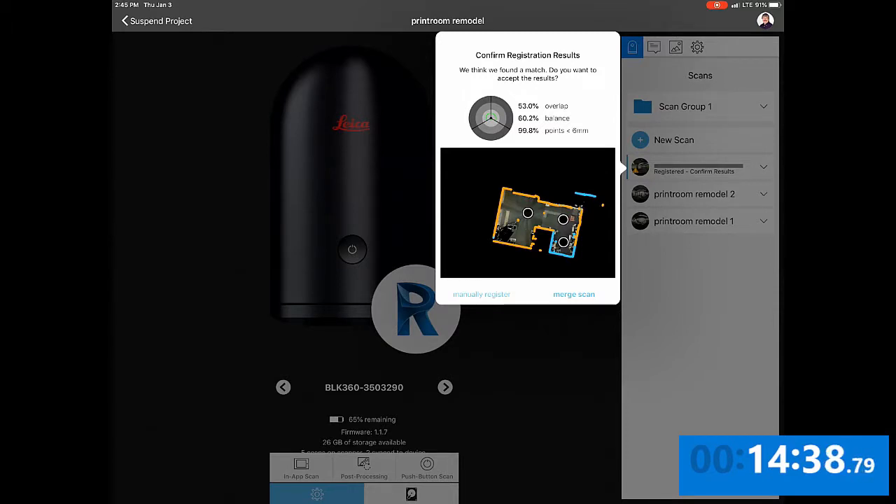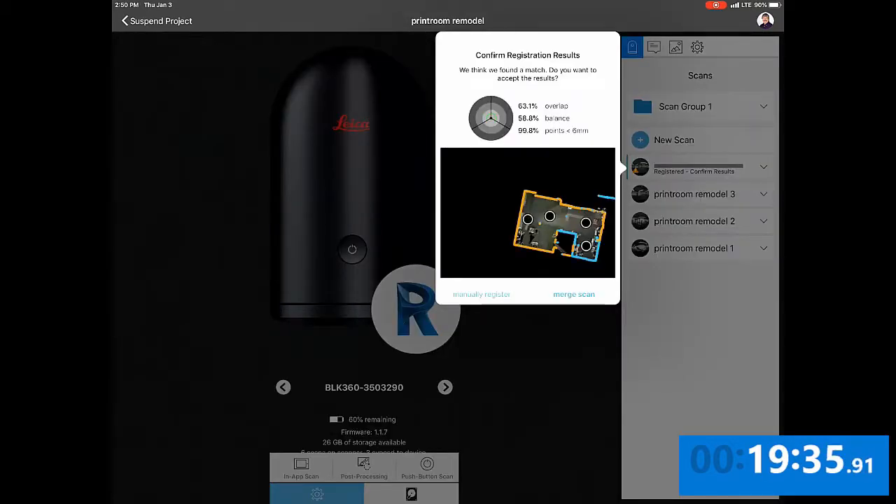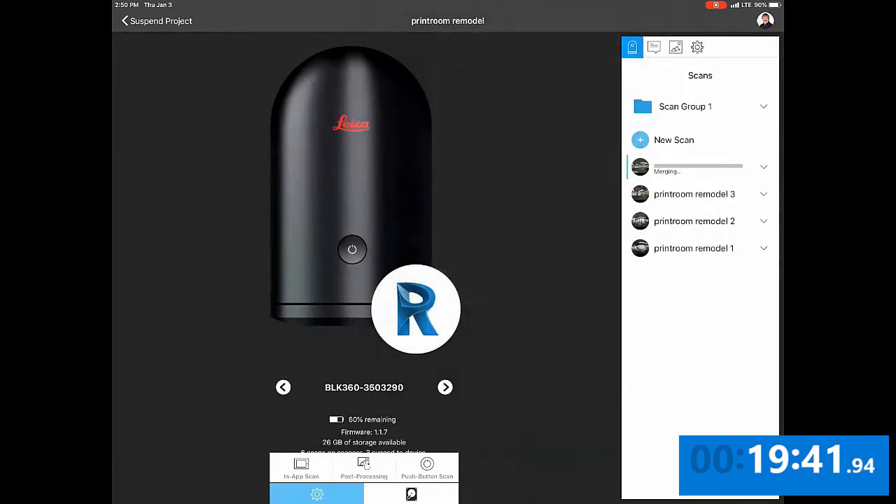Now the diagram actually helps you know where your overlap was and gives you a feel for whether you got enough, and of course the numbers themselves tell you that as well. So let's move forward in time again. At the end of our next scan, we continue to look at the registration results and make sure that we've got good results before moving forward.